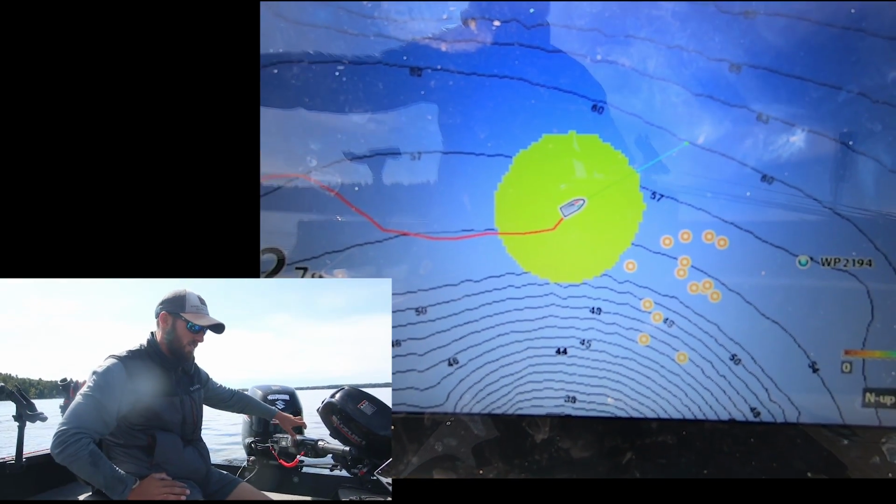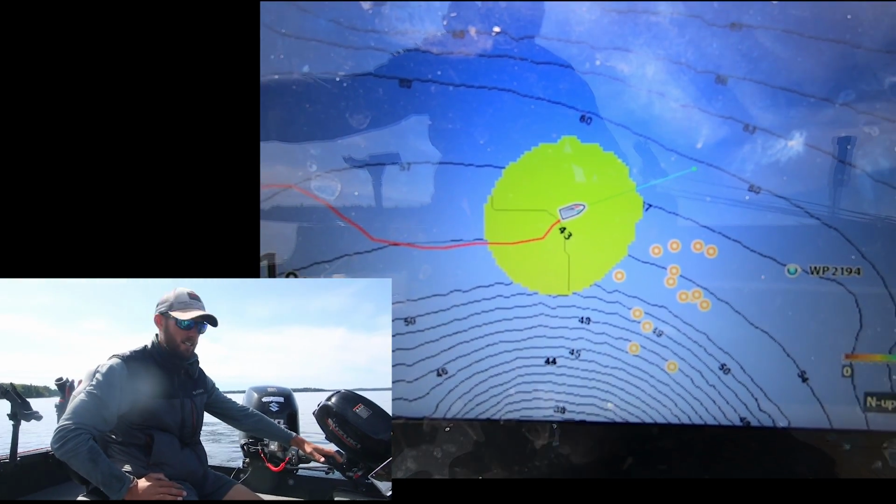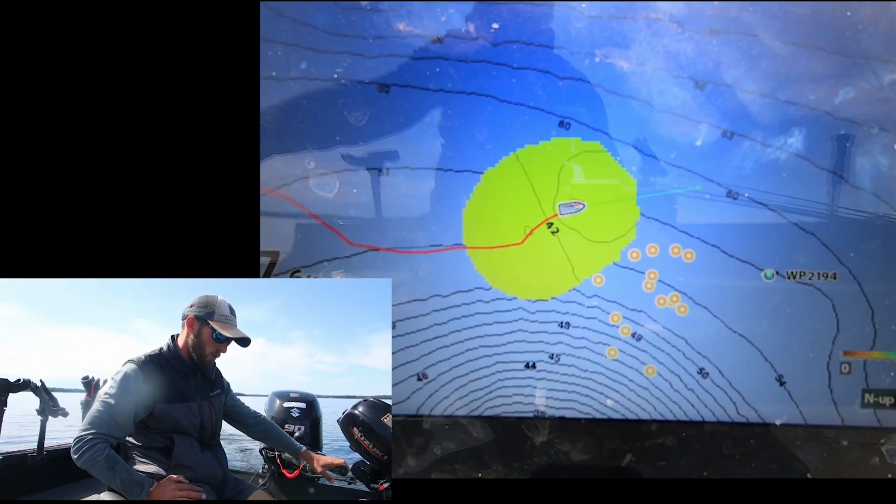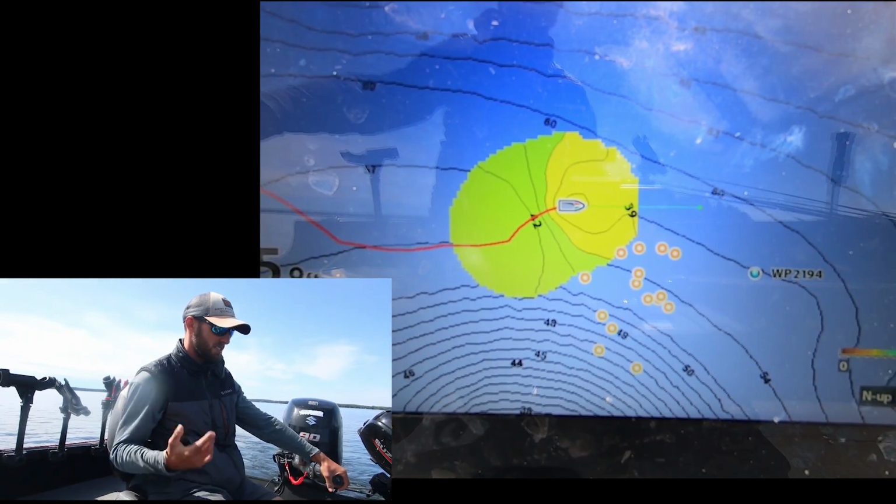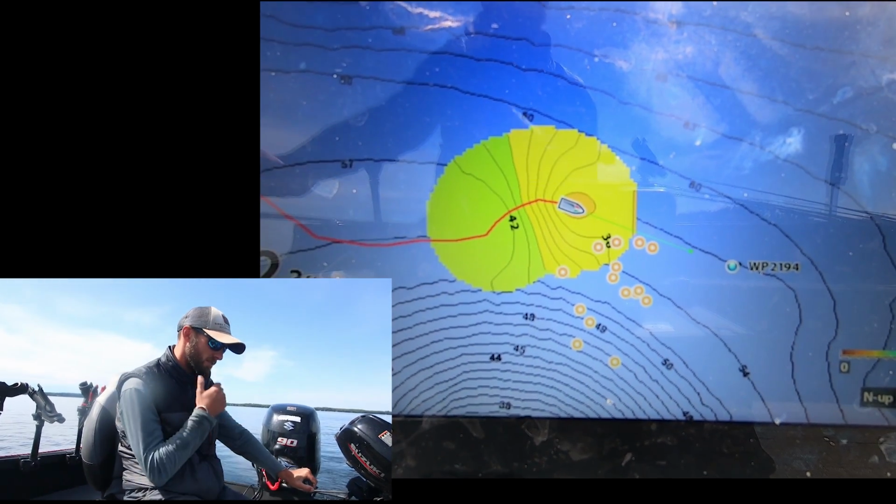This does not run off a side imaging feature. This just runs off a sonar feature as far as I know. So you can see it's starting to plot here. And this hump's not super big. Basically you're not gonna want to go super fast, because the faster you go with your boat, it's gonna miss small details, small rises. So a lot of times I just like to cruise 2-3 miles an hour when I'm mapping a spot like this. And you can already see it's gonna start filling that map in real nice for us.